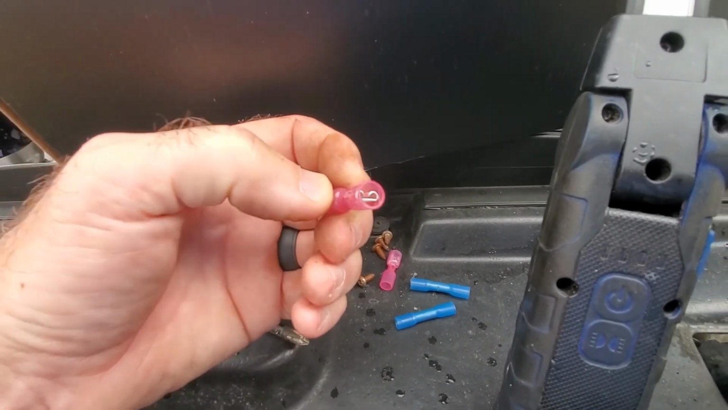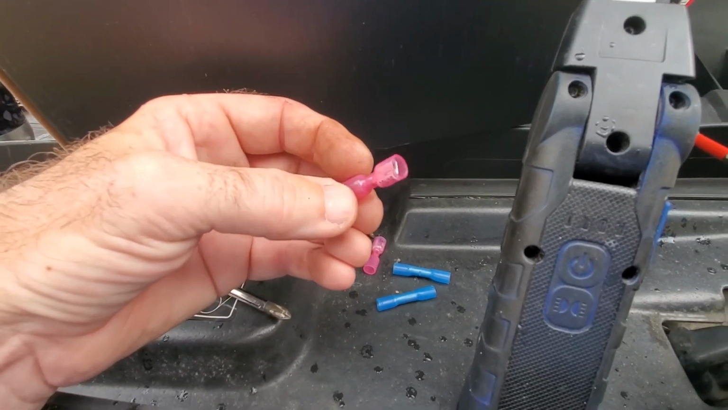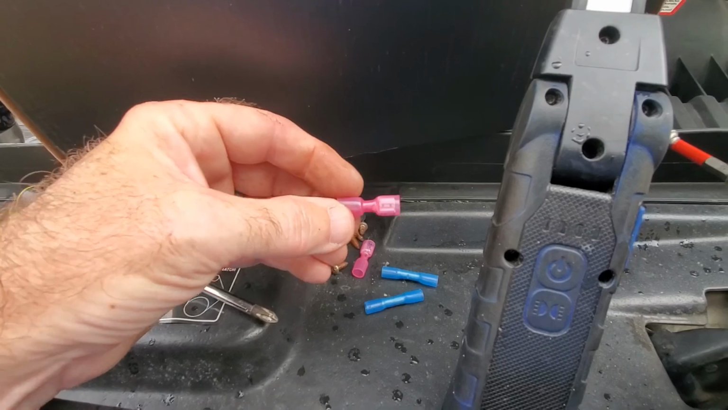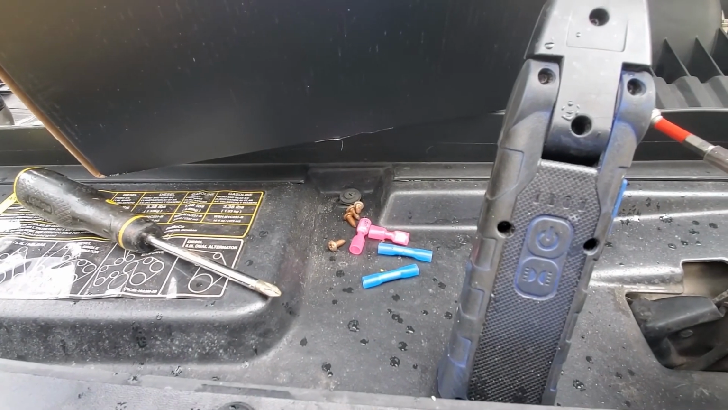Now I'm not going to do any of that on camera. I'll just come back with the finished result, because this is YouTube and electrical wiring on a vehicle, and no matter what you do, you're doing it wrong. But I will come back with the finished result in a minute.